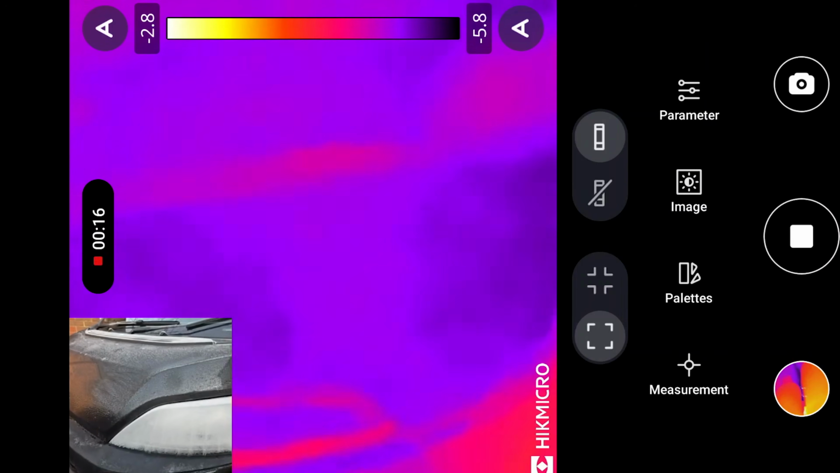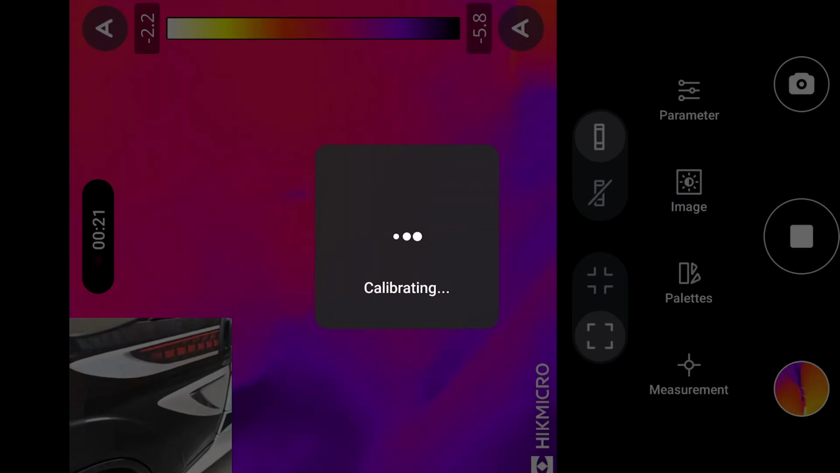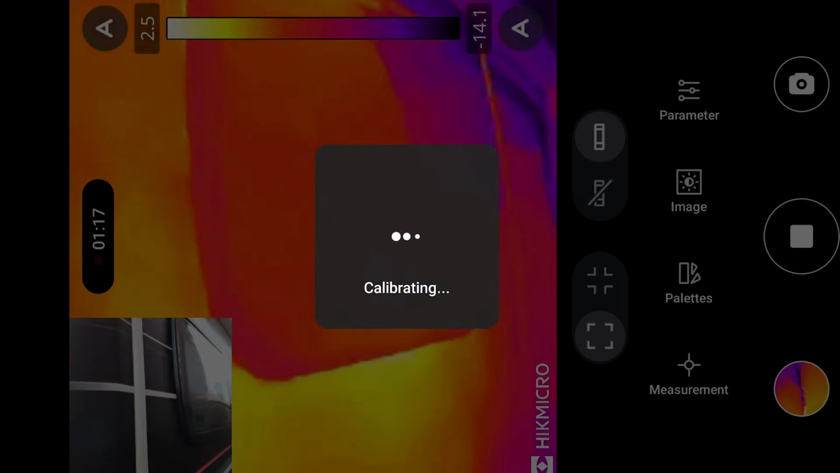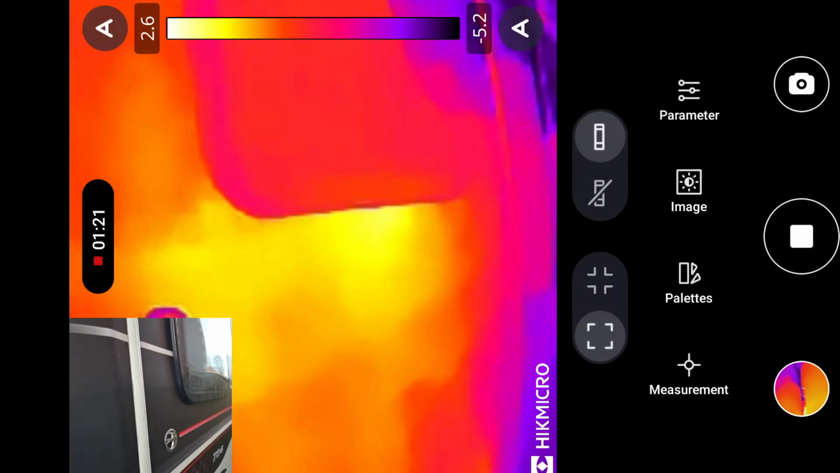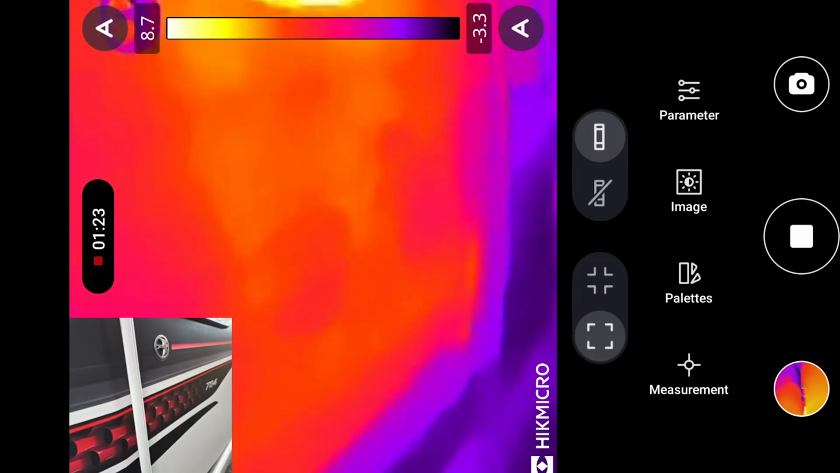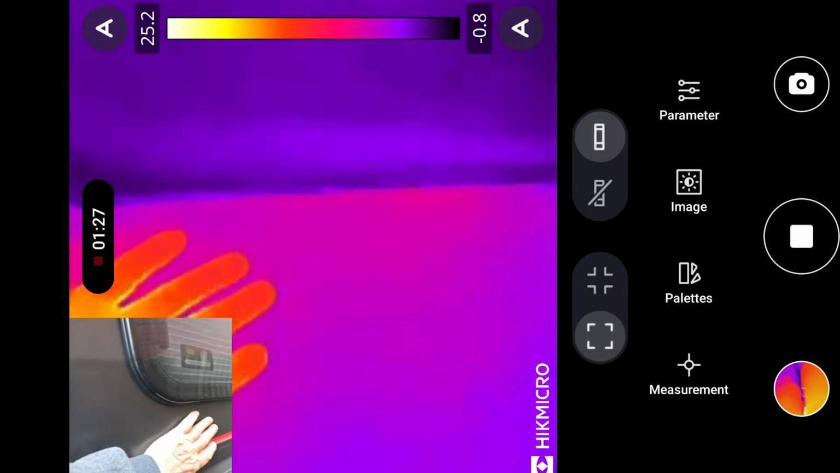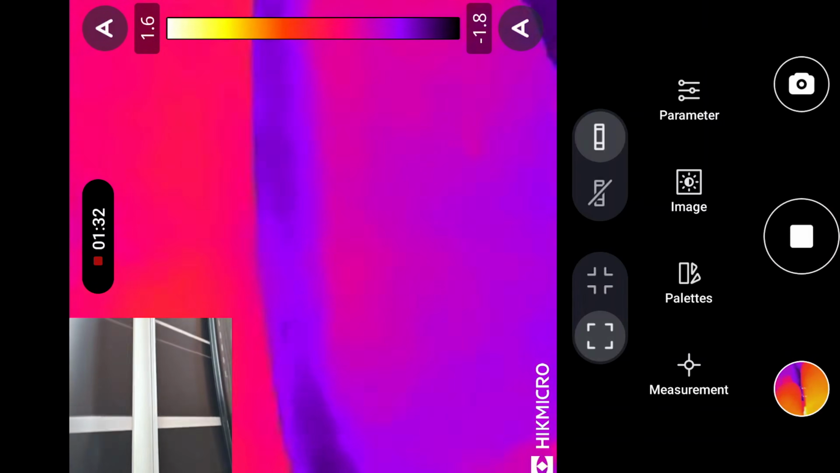That's ice on the headlights. Have a look at the windows. Here's the windows. And that's the... yeah, so it appears to be a bit... perhaps it's difficult to tell, isn't it?